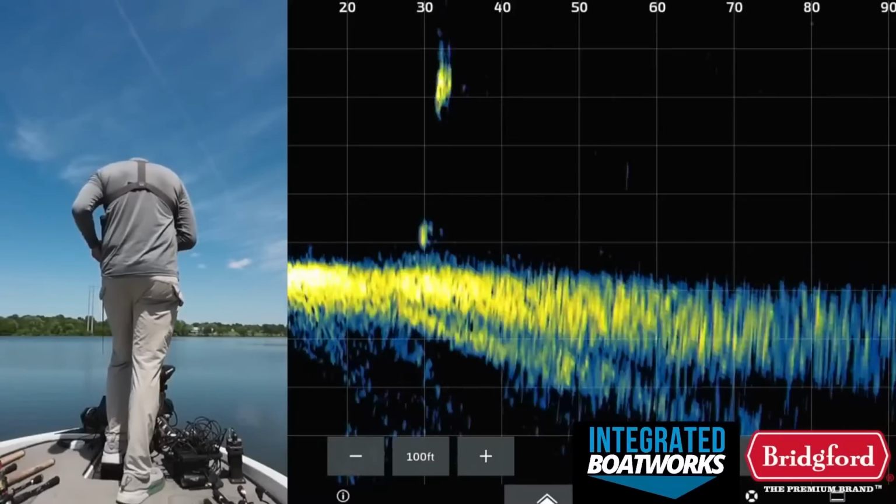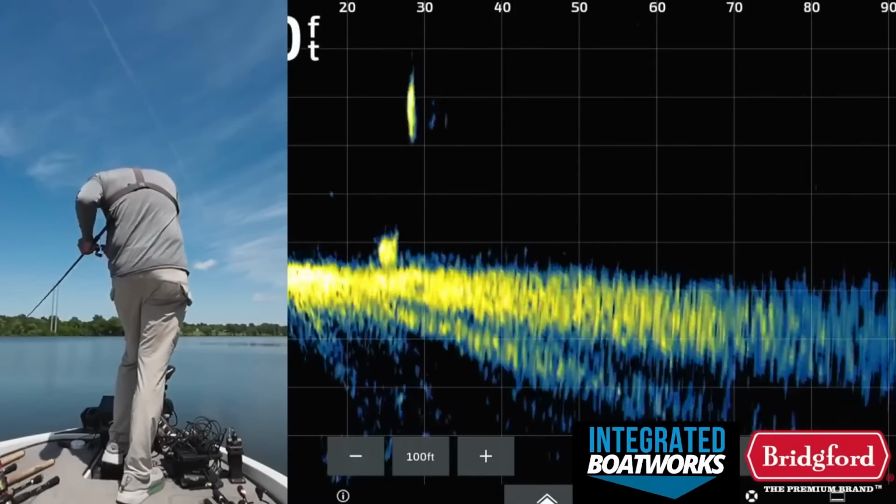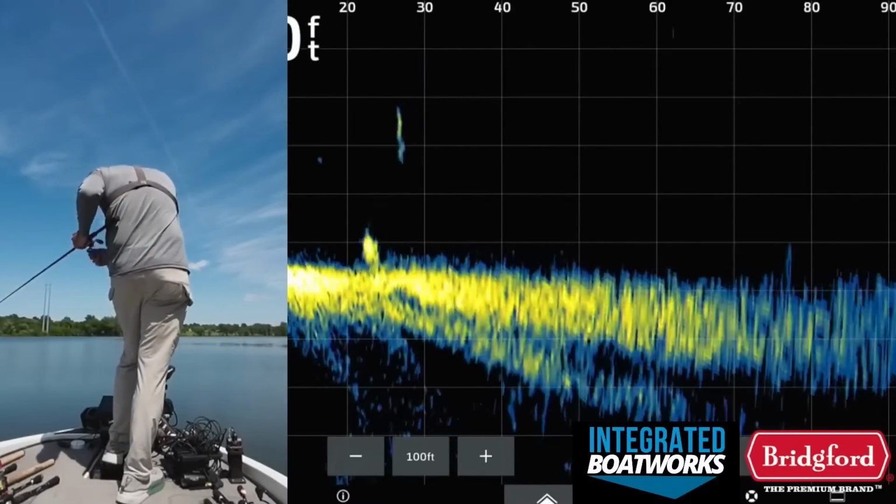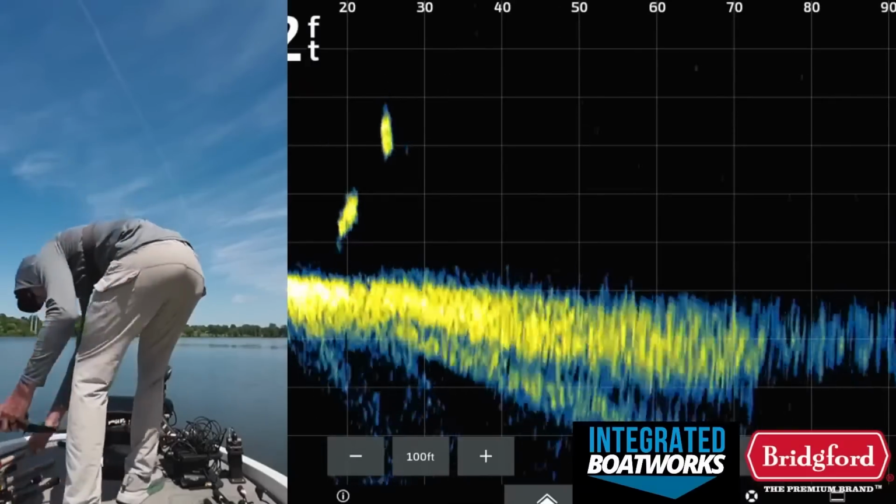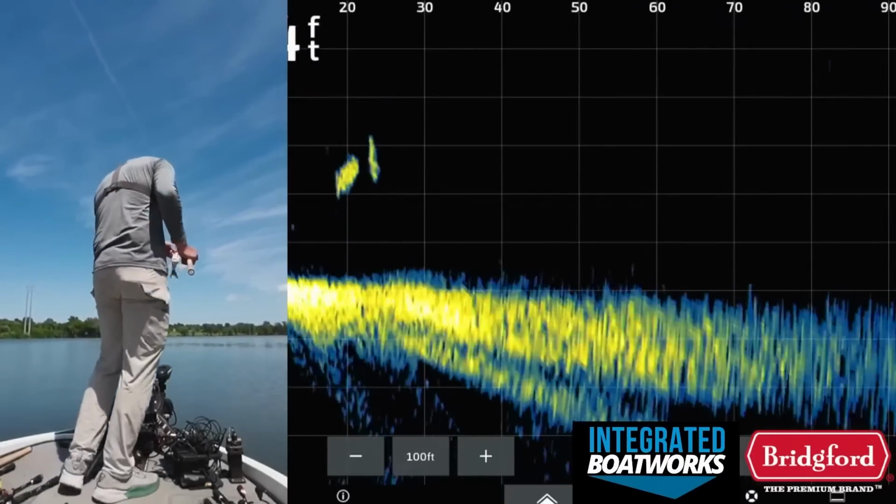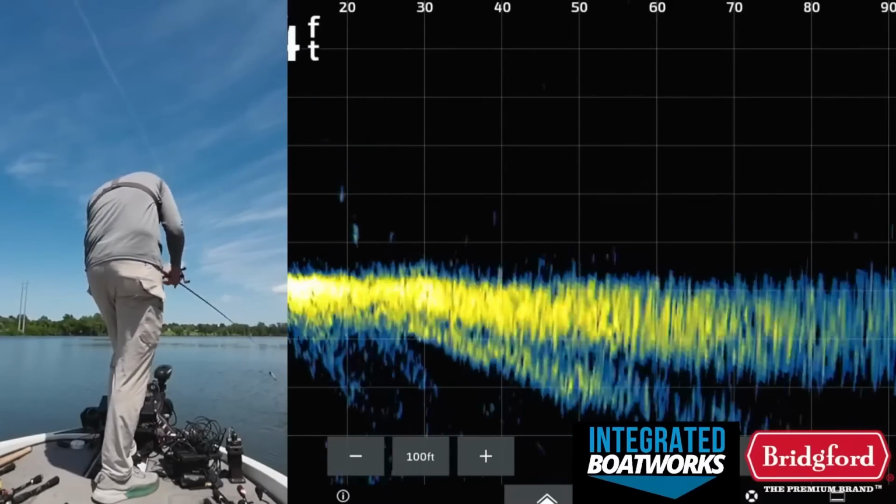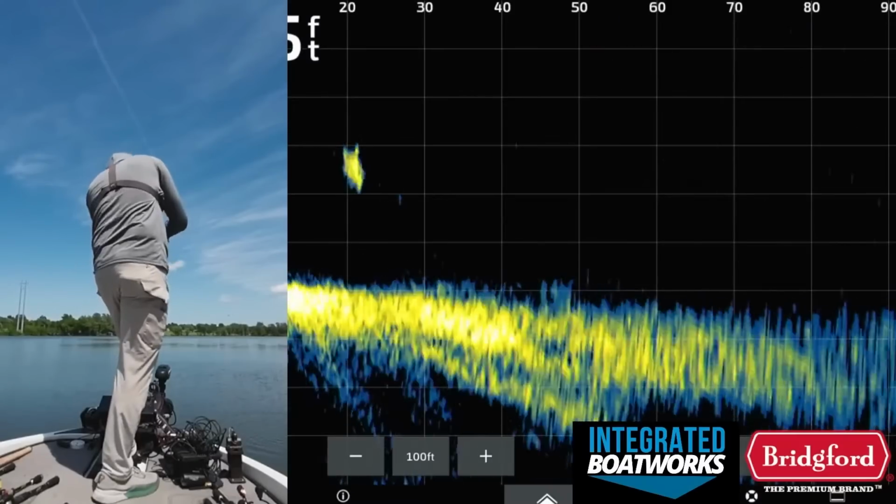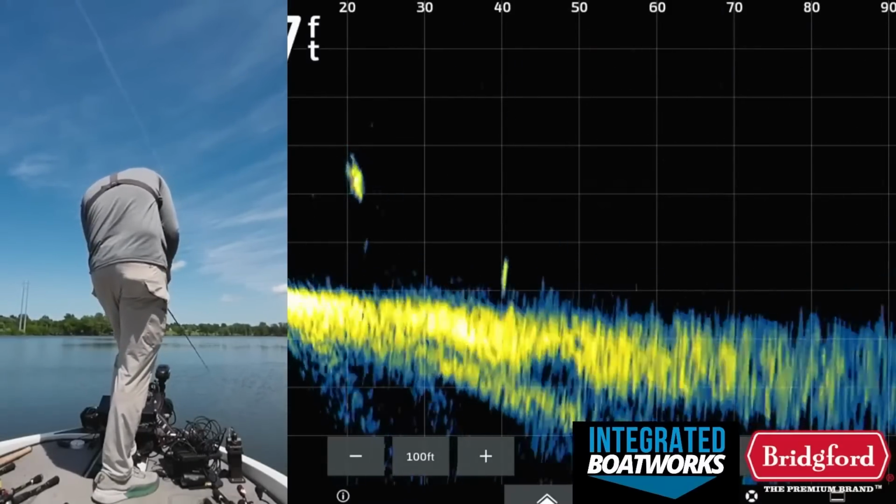There's a big freaking fish right there. What are those? Oh my gosh. Those are not bass. Those cannot be bass. That's bait, right? That's not a bass.